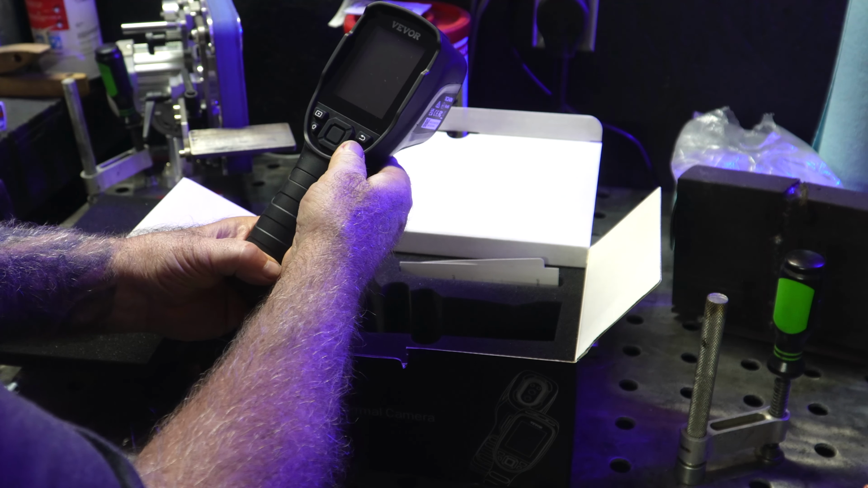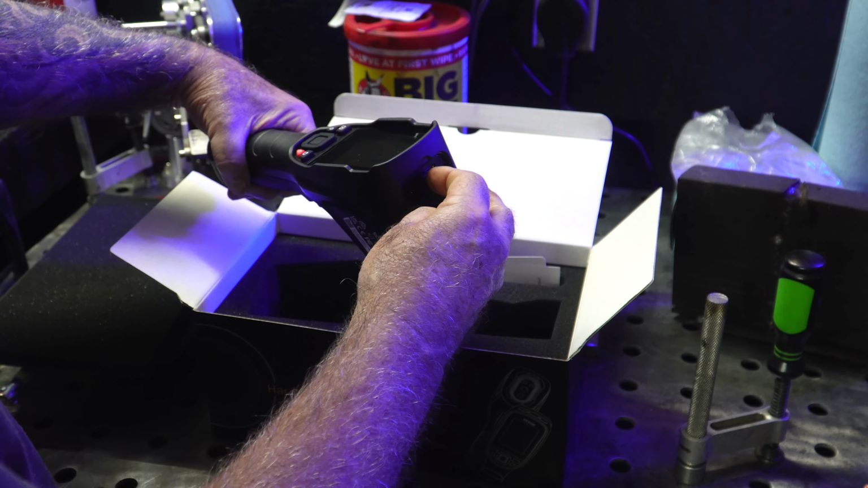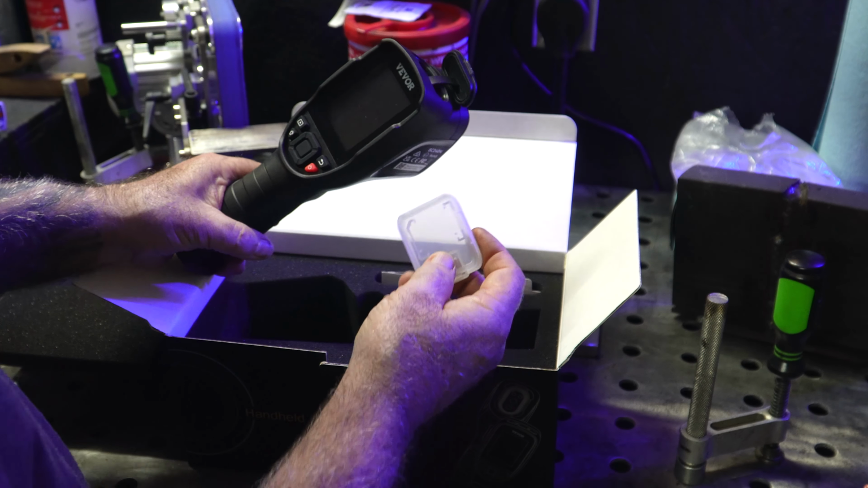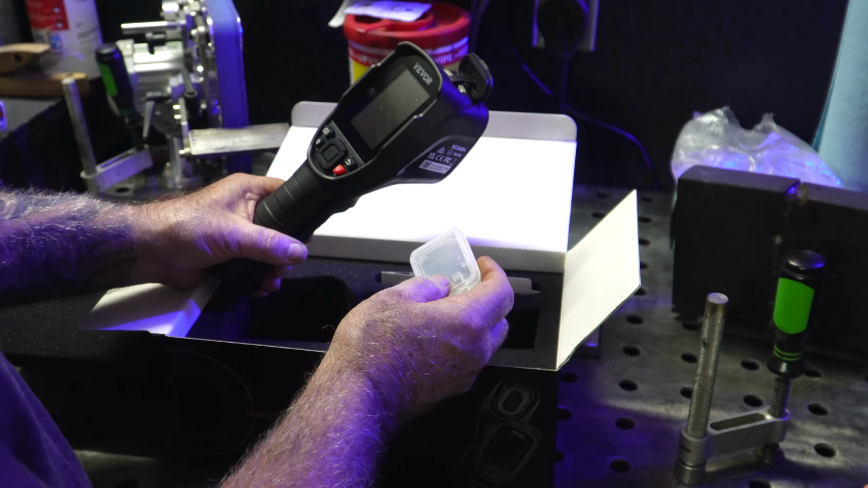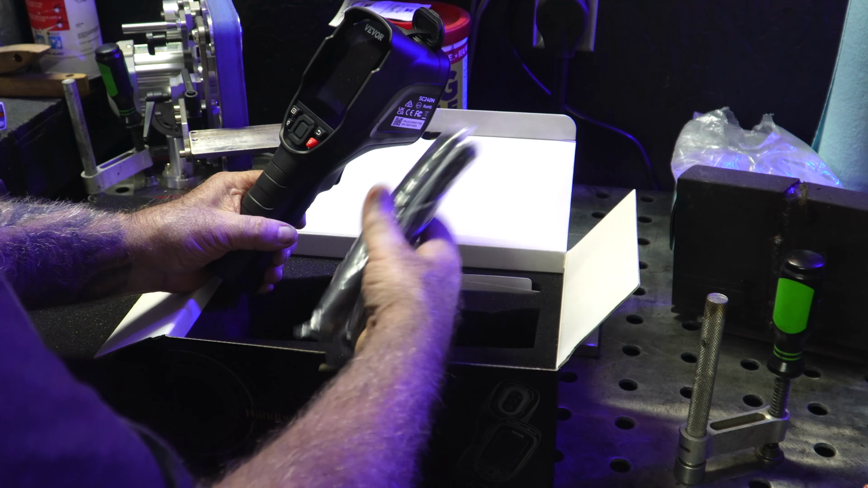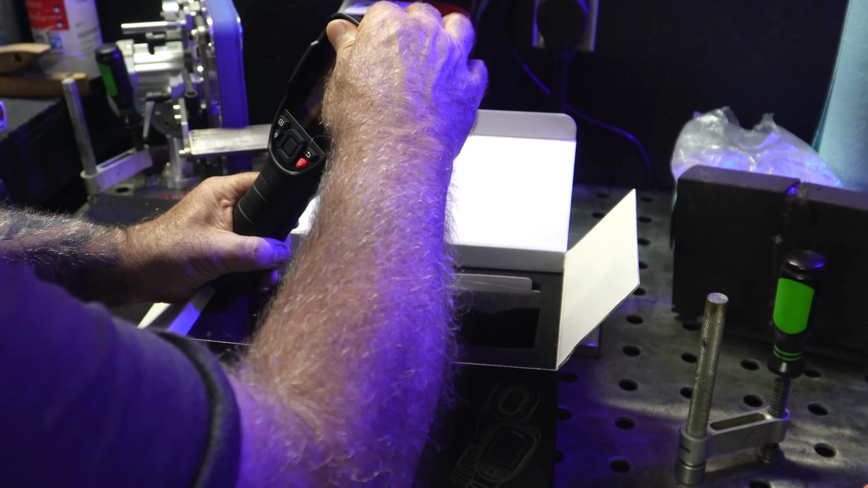You got your power button. It does have an SD card, a little mini SD card right up in here, and it's also got a place to charge it. It does come with a charging cable, but the charging cable is in the house. When I first got it, I brought it up to 100%. I've had this thing for probably close to a month. Your SD card comes in there, and this is a little cover for it. I'm going to throw this box out now that I'm doing this video, and I'll just keep it in this little cover here. But that's basically it.